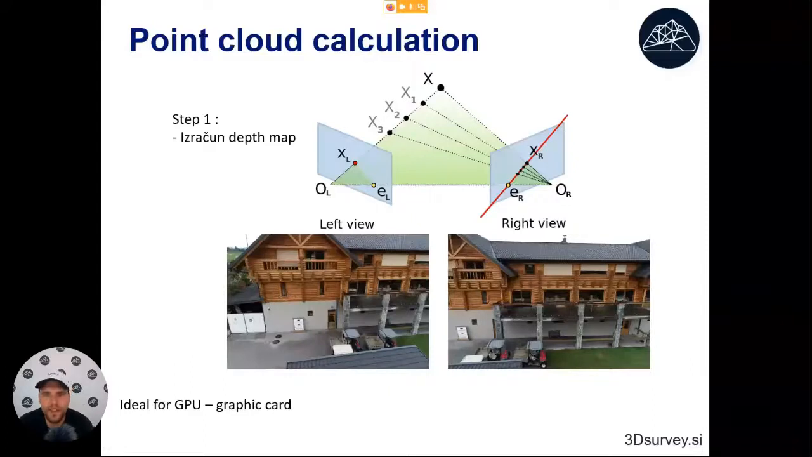Okay, then the next step is point cloud calculation. This algorithm is ideal for GPU because here, for each pixel on the photos, let's say we have 2 photos here, for this photo we try to find the same point on the second photo.